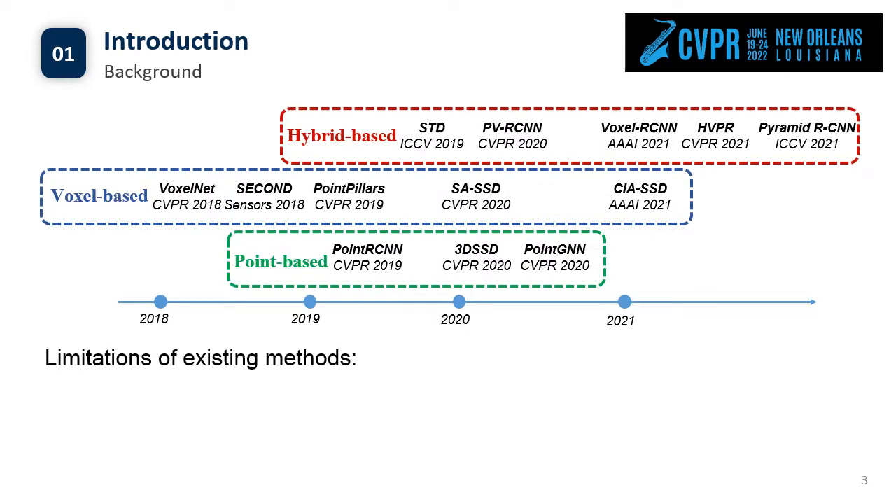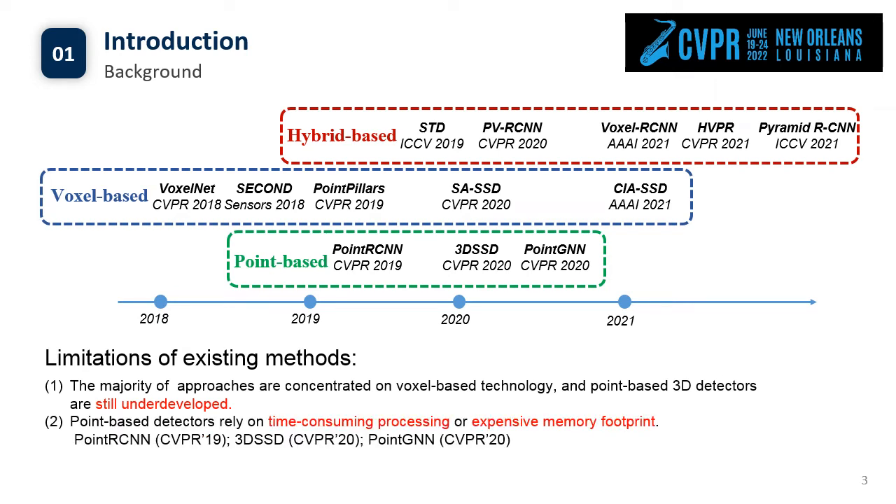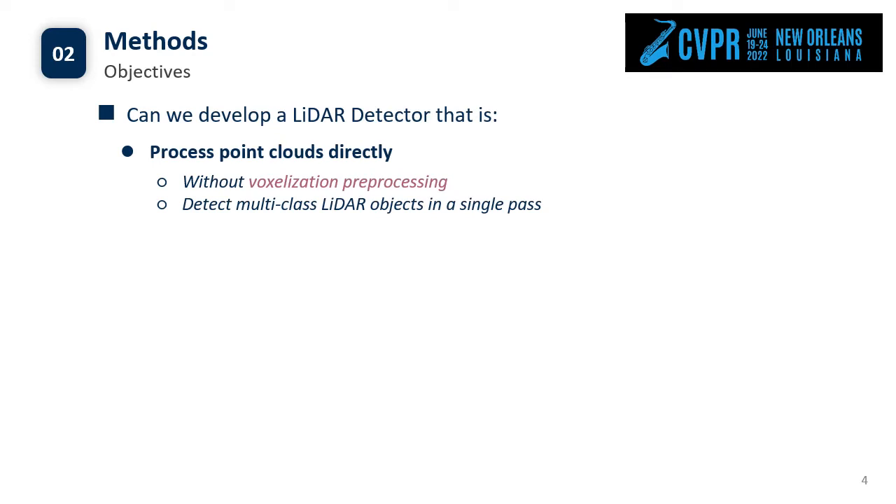The main limitations of existing methods are: first, the majority of approaches are focused on voxel-based frameworks, while point-based 3D detectors are still underdeveloped. On the other hand, methods such as Point-GNN and 3DSSD can directly process point clouds, but all of them rely on time-consuming processing or expensive memory footprints. Furthermore, they are limited to small-scale point clouds and can only achieve the single-class detection mode. Therefore, the question is, can we develop a LiDAR detector that can process point clouds directly and achieve multi-class object detection in a single pass?